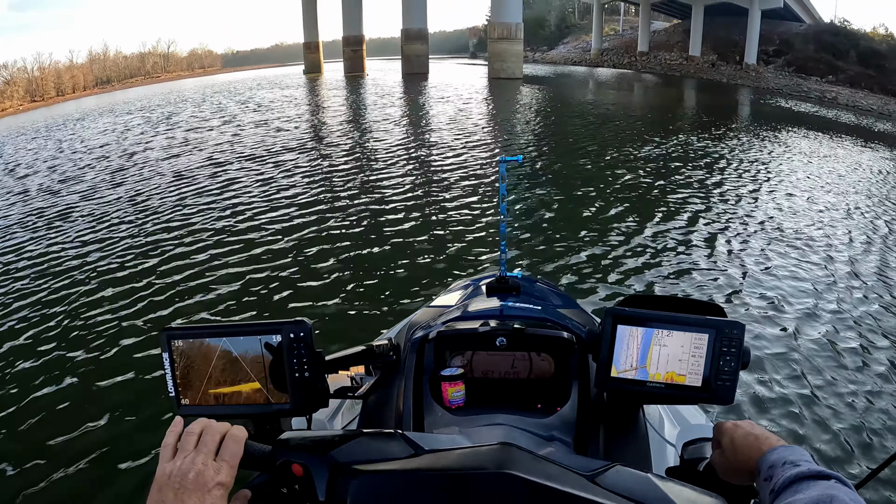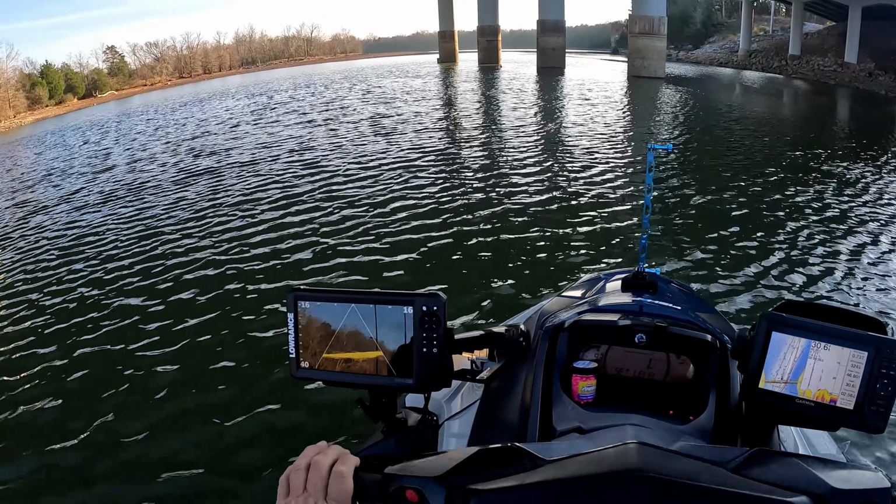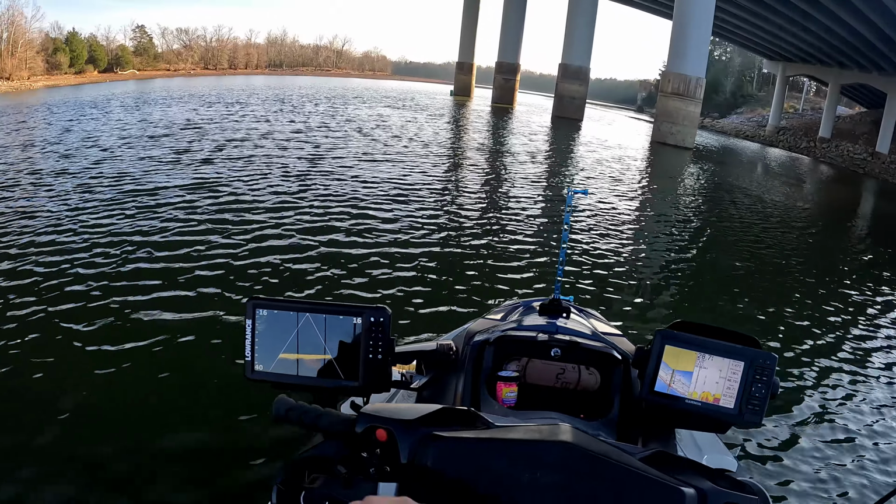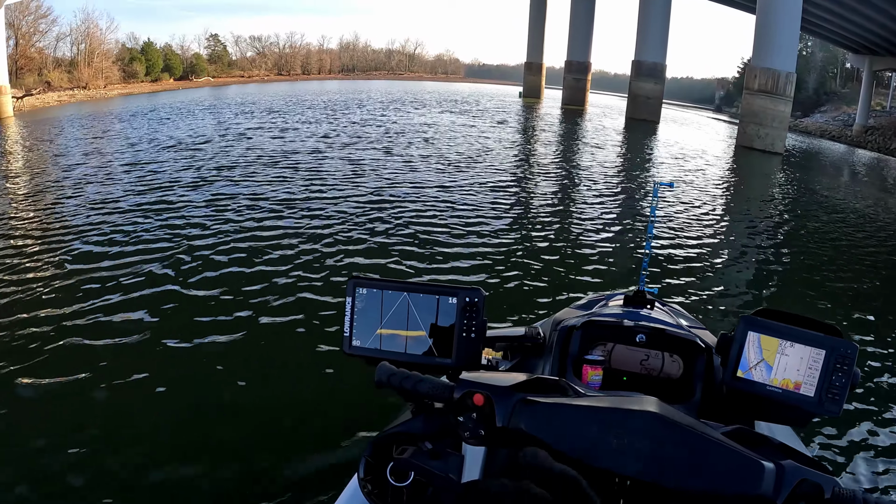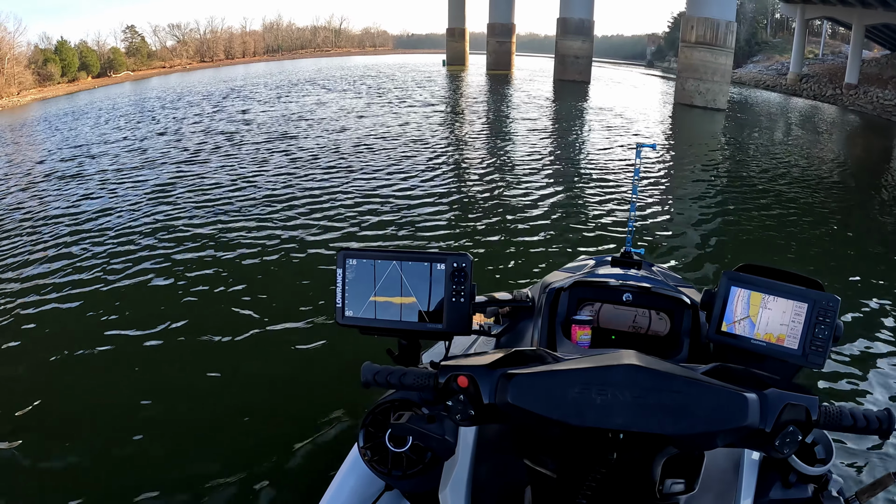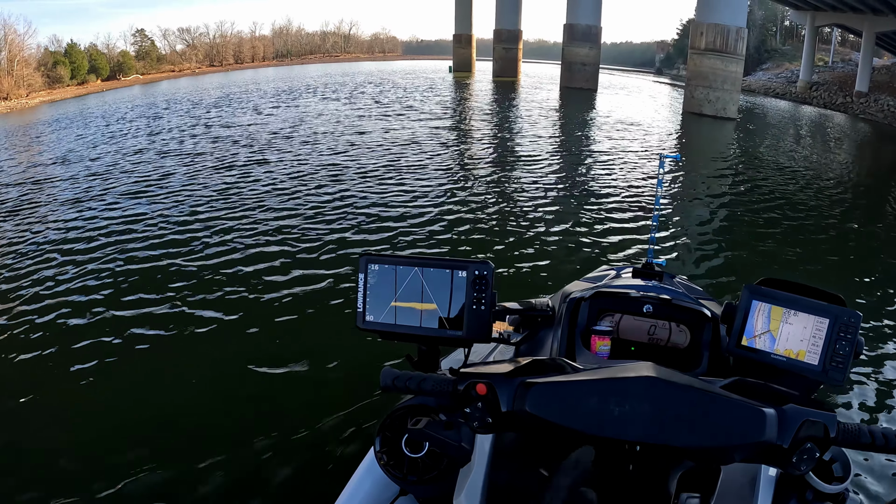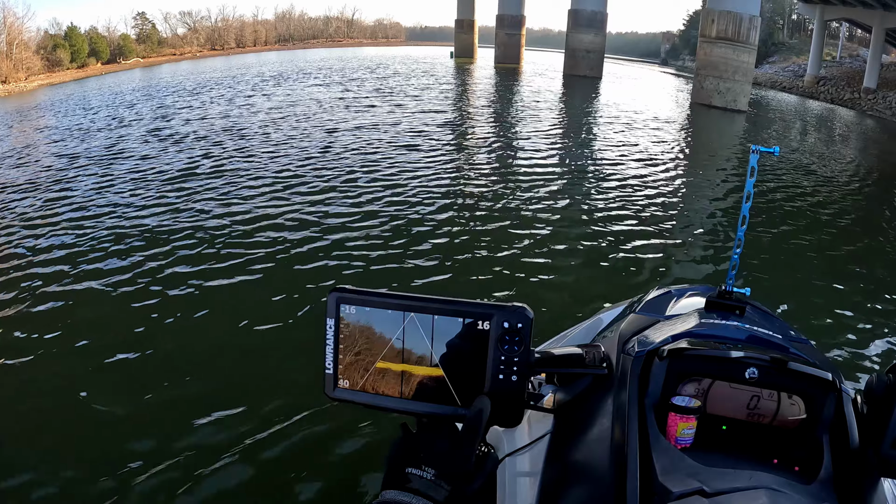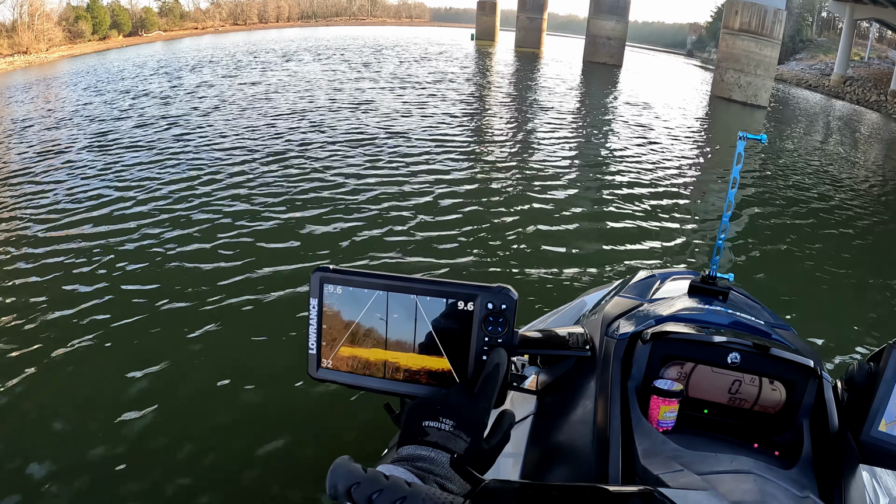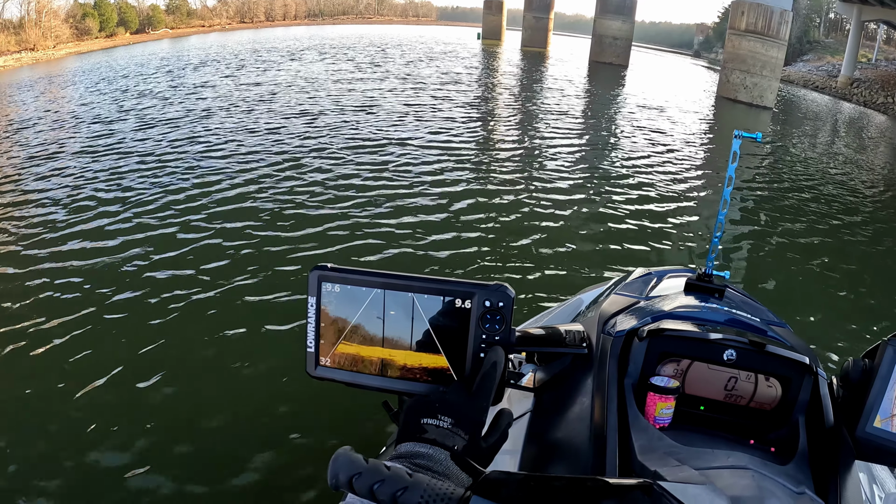All right, so I'm going to show you. I've already caught 2 fish on this by finding fish on the bottom. So I'm going to go look at these pillars now. Right now I've got it on down, so we're looking straight down below the boat. Zooming in a little bit, and there's fish right there.